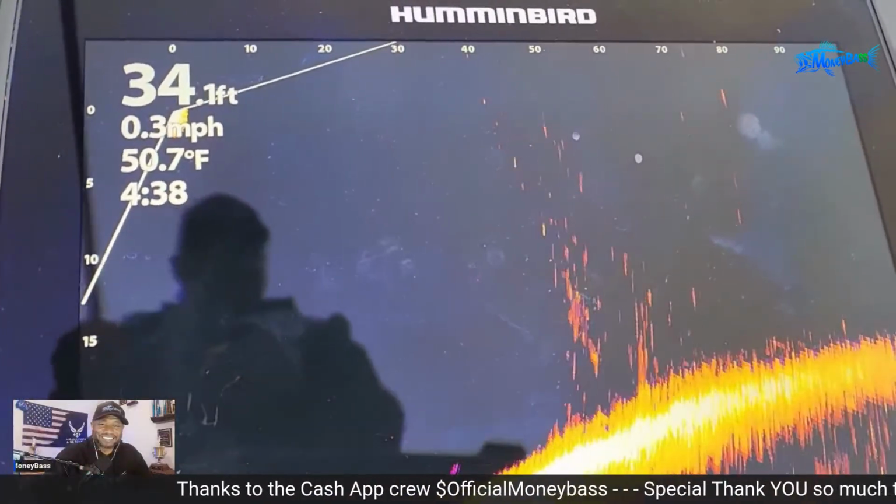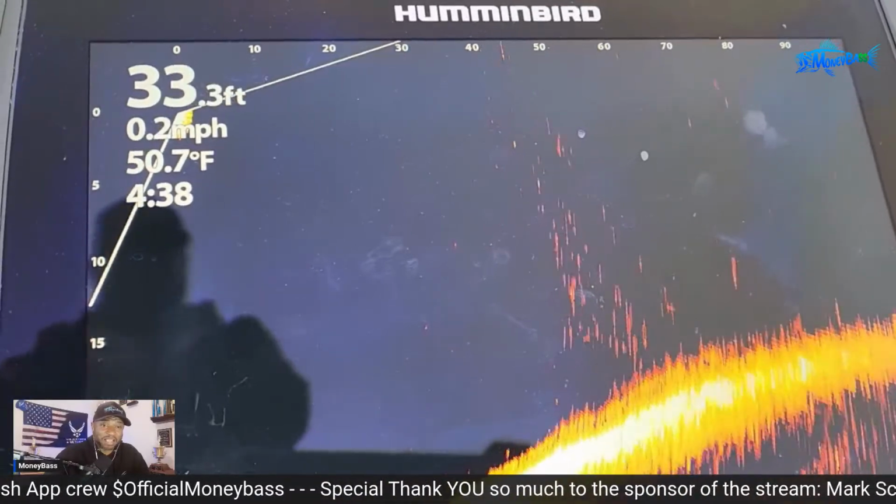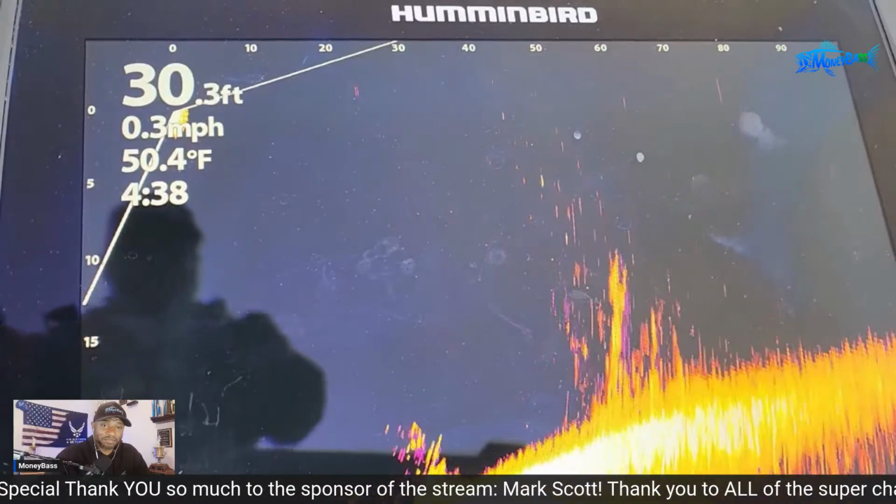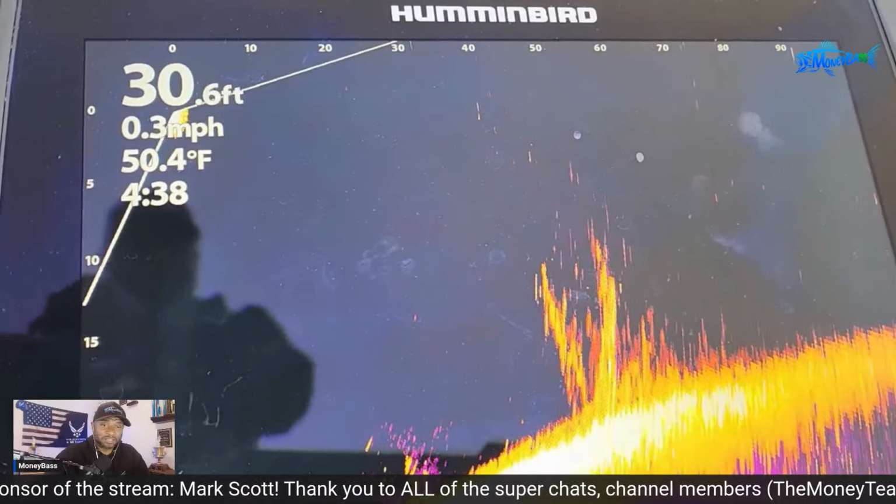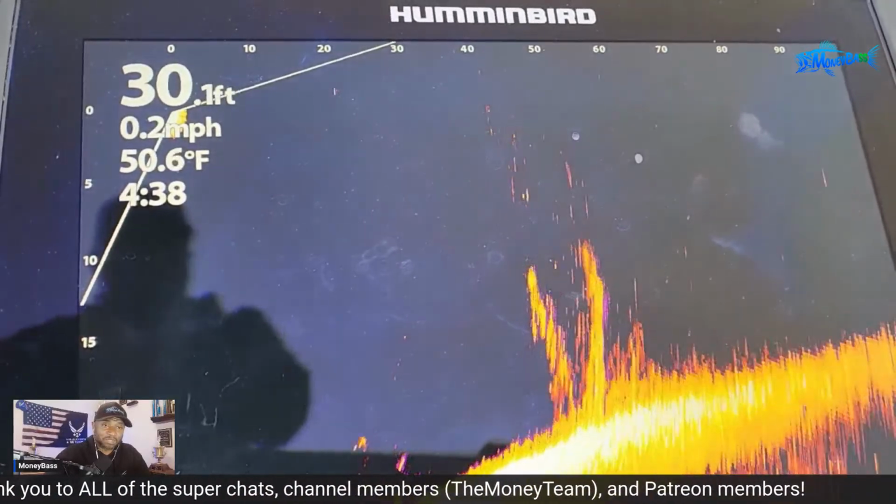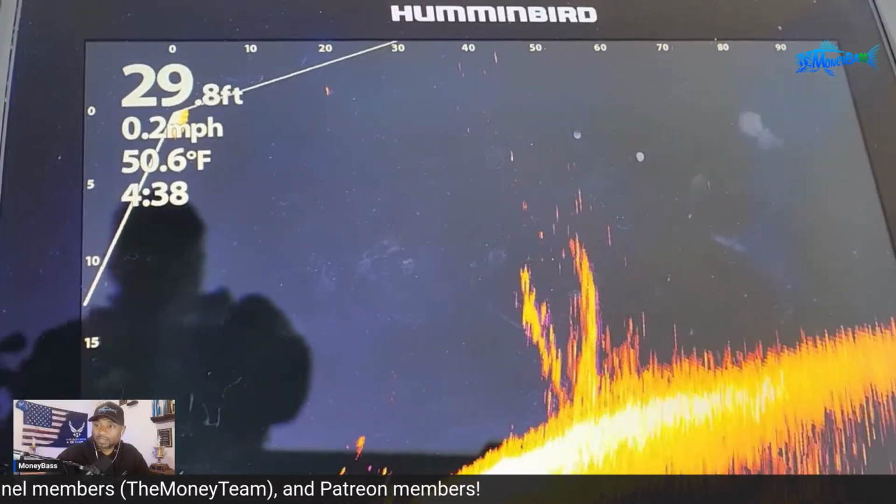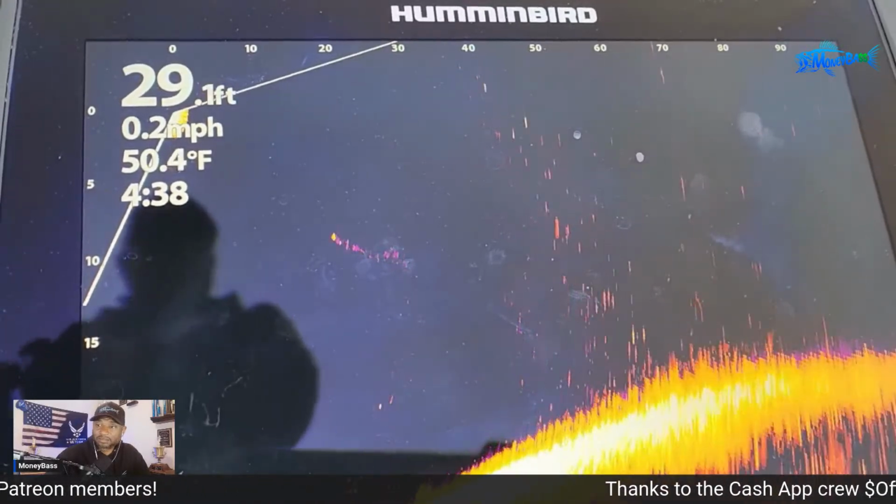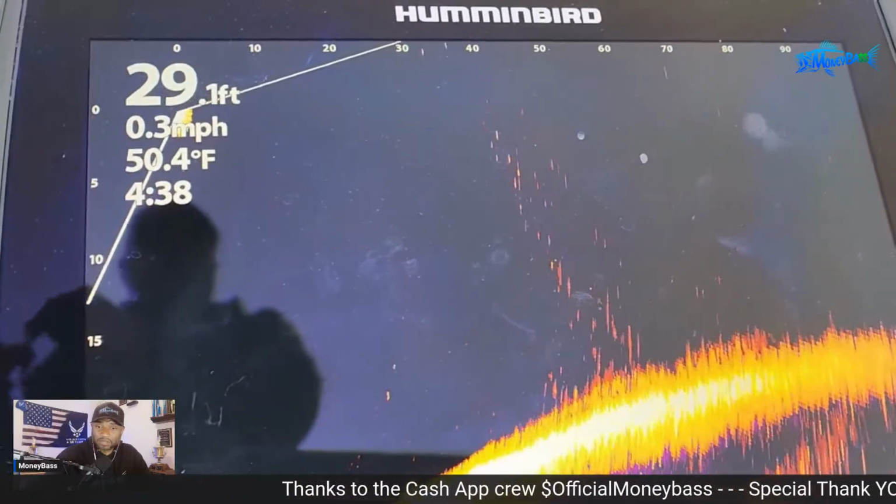All right, and let's see. There's another cast, guys. You can see that falling down at almost about 80 feet. And now I'm bringing it up to that brush pile again. I'm going to speed it up, bring it over that brush pile. And let's see. I think I dropped it back down again once I got to the other side of it. Yeah, I think it was kind of off the screen that time.